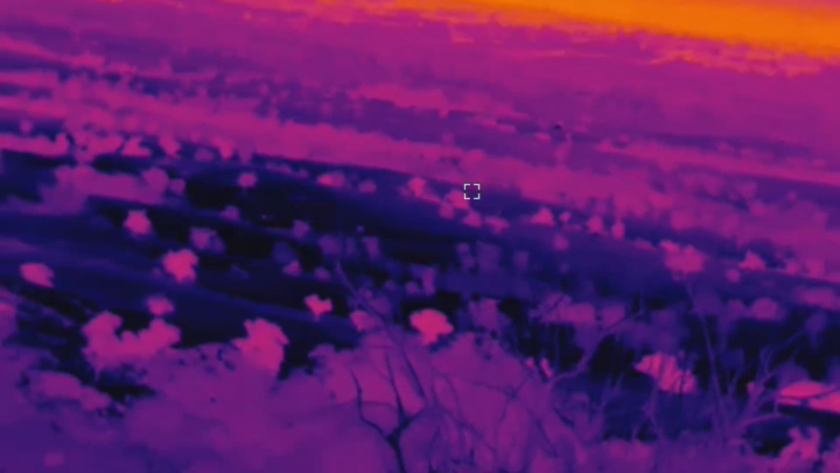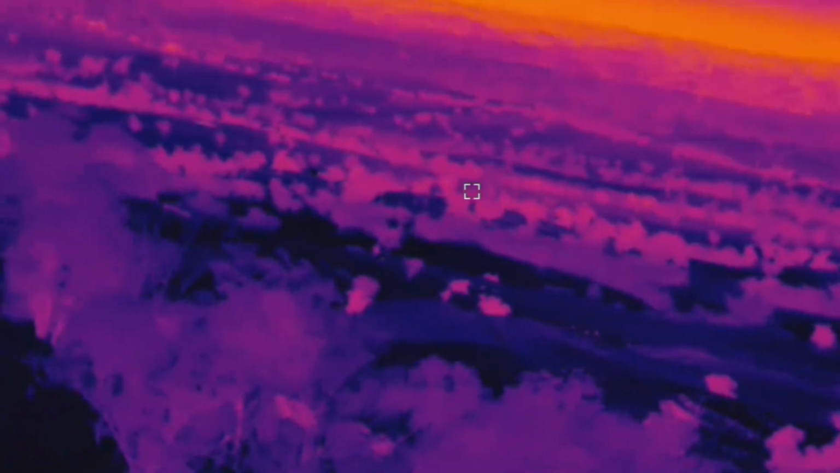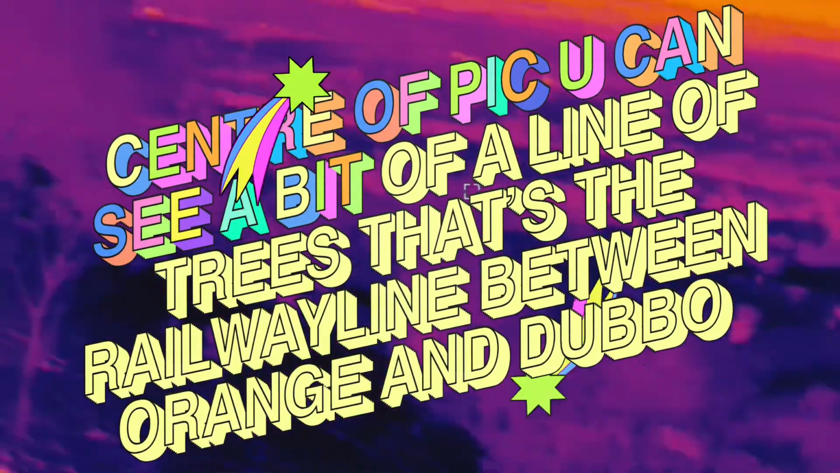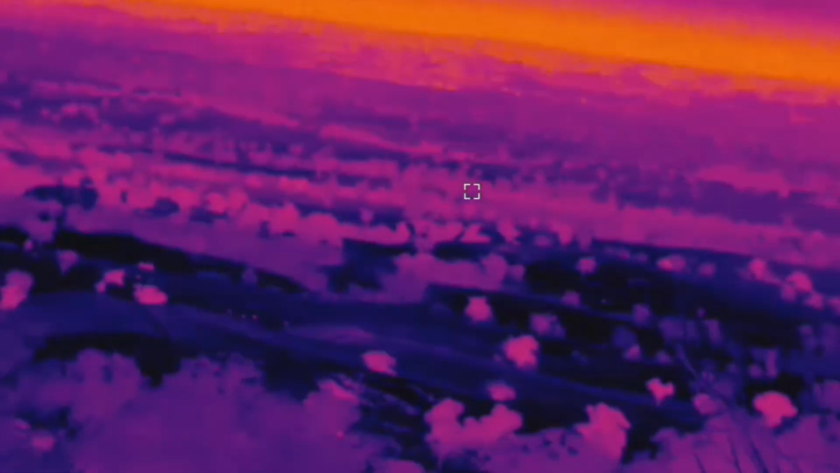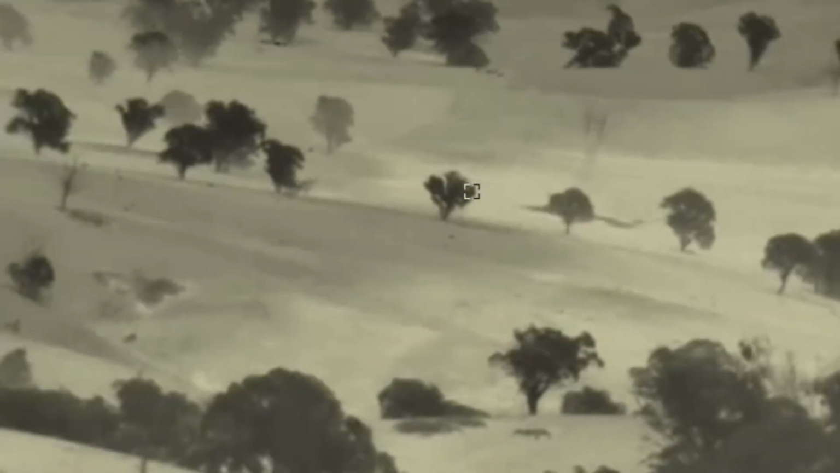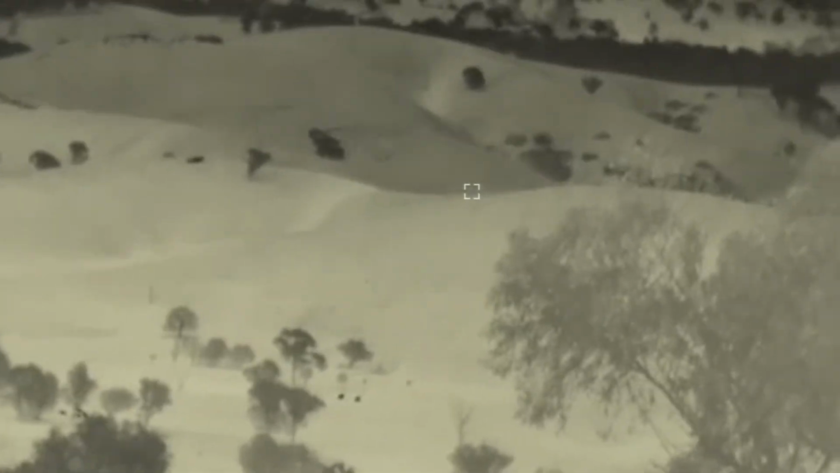Now I know the railway line is just about centre of the photo there. So that'll give you an idea of that heat, which is obviously the sky and the sun going down, and the heat off the ground on the other side of the horizon. And hot atmosphere, like even fog. You think fog's cold, but it carries heat in the humidity or the droplets of water.